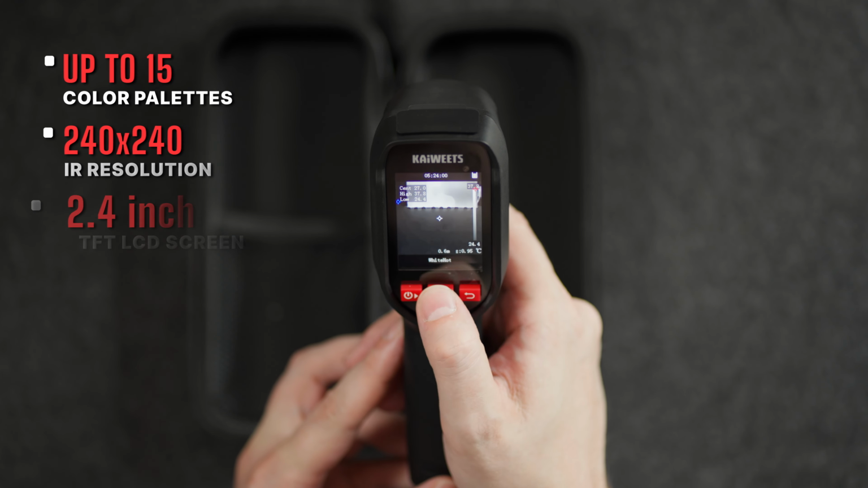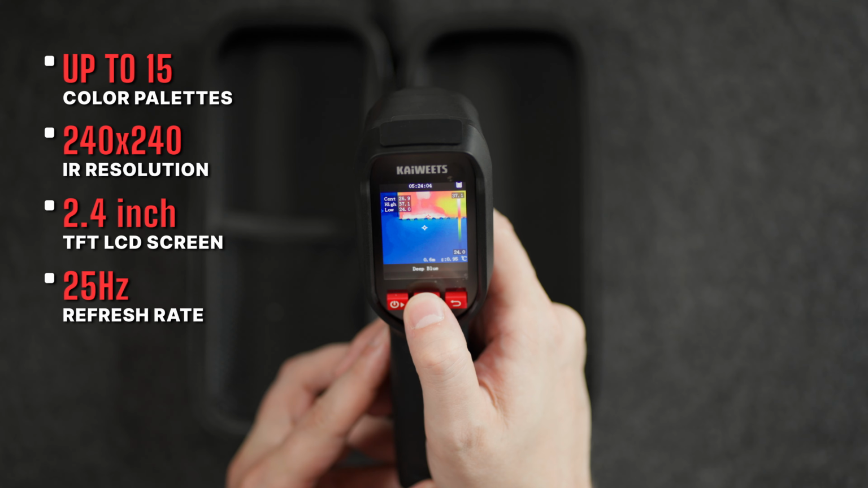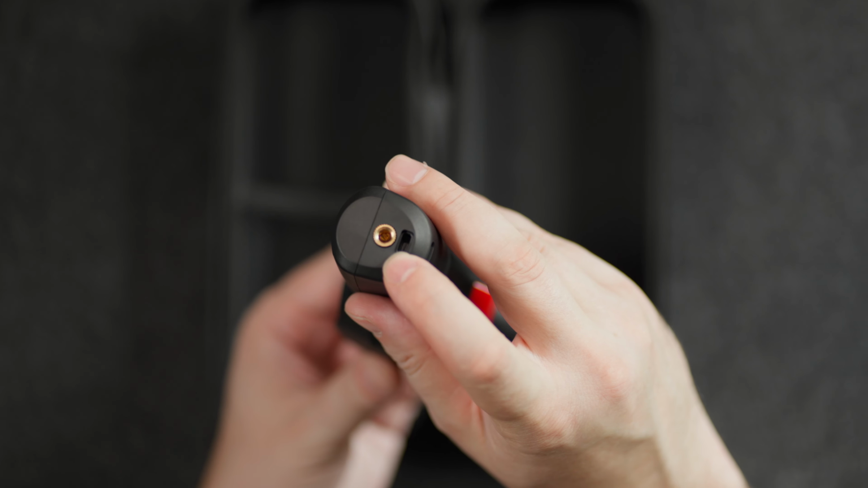If you're pressing the button, it switches between the black and white. So it goes through the color palette, so those 15 color palettes. And here's what's cool about this device. You have a 1/4 inch screw right here.